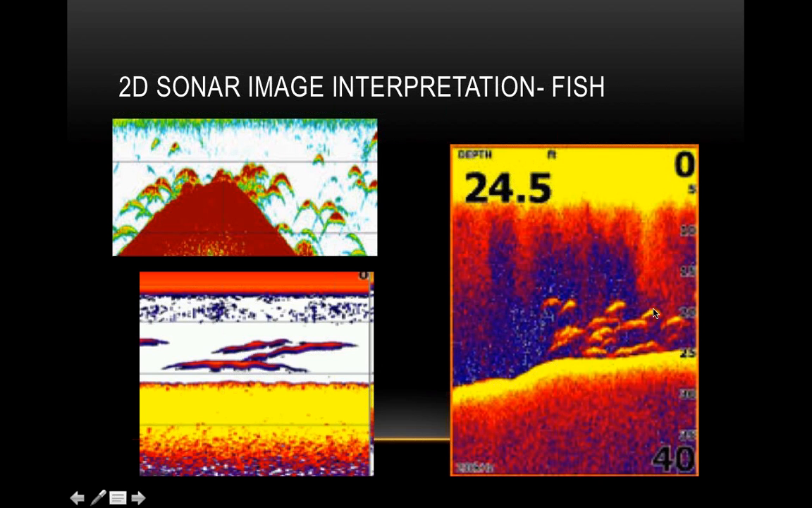The ones that are maybe just red aren't going to be as big. Like these right here, these are solid fish, especially this one down here that has a little bit of yellow in it. But when you have that real solid yellow, in this case it's red, those are quality fish.